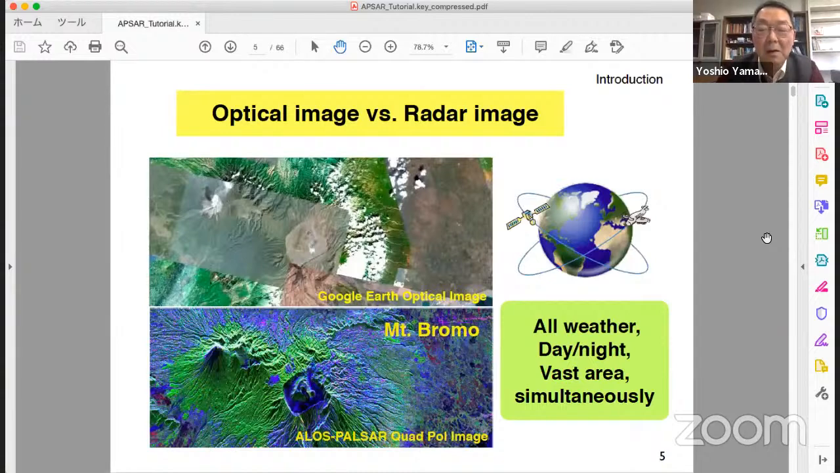Just compare. In the upper optical image, there are white area and smoke here. We cannot see underneath, but for radar wave, nothing. We can see directly the surface of the mountain slope. This tells everything. Radar is all weather, day and night, vast area, simultaneous measurement. This is great advantage.